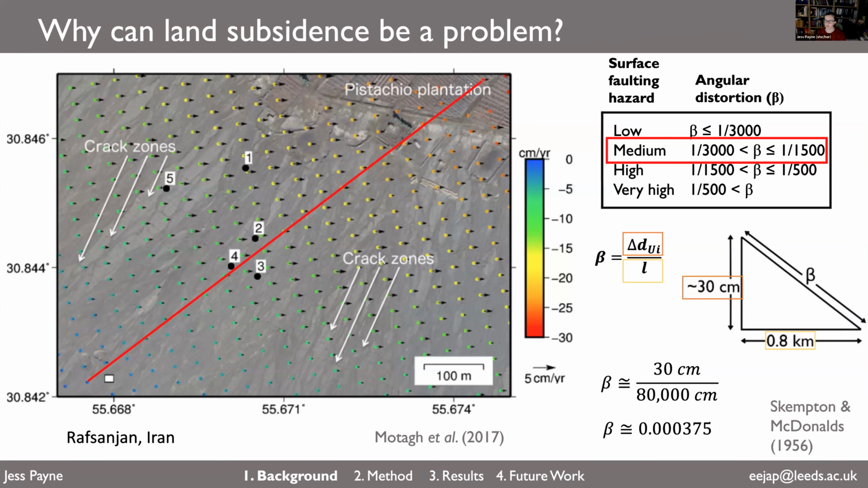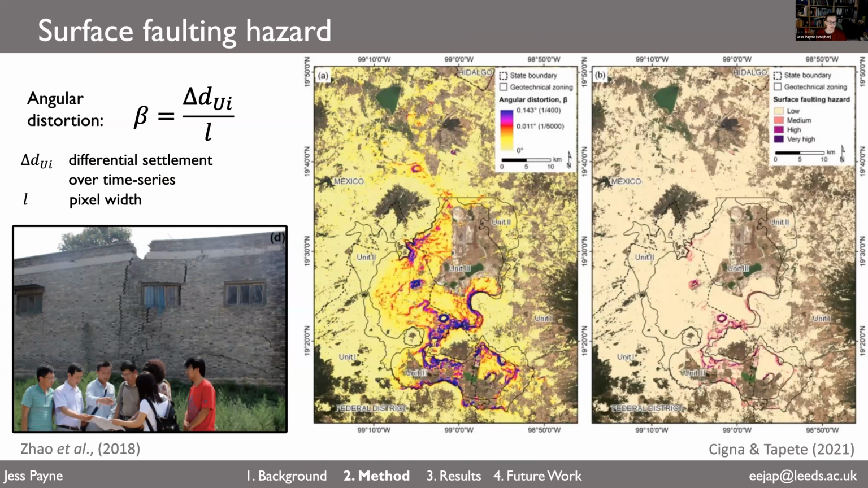So going back a bit further to talk about angular distortion relating to these subsidence velocities, remember that angular distortion is essentially a measure of the subsidence velocity gradient in space. Can we work out what this angular distortion is for our subsidence regions? Well, we've attempted to do so. In the InSAR data, as we mentioned before, we're looking to calculate the differential settlement over the time series over a length scale, here the pixel width, which is about 100 metres.